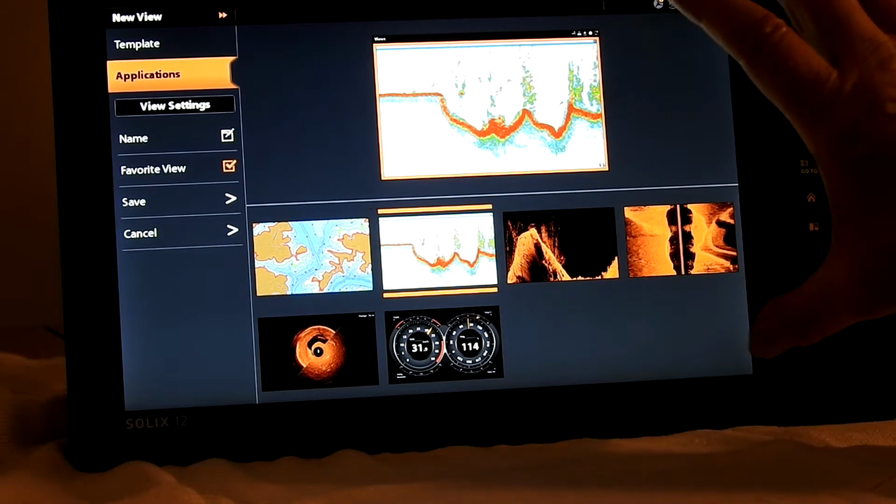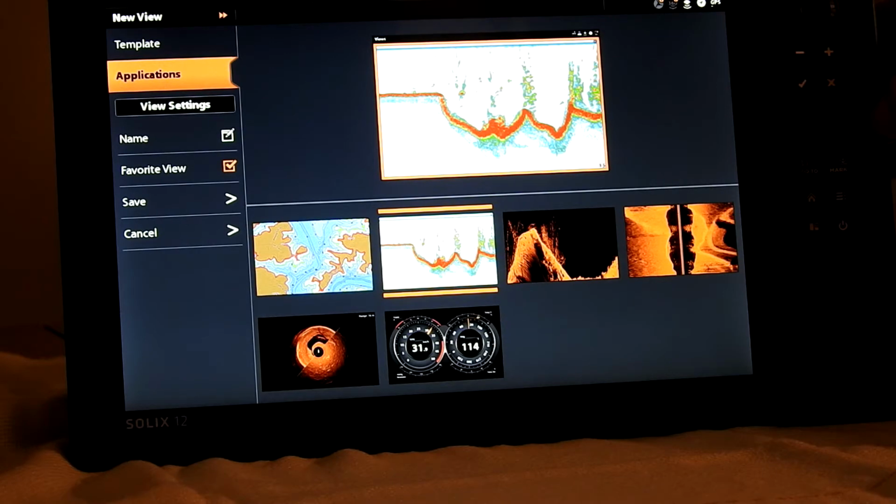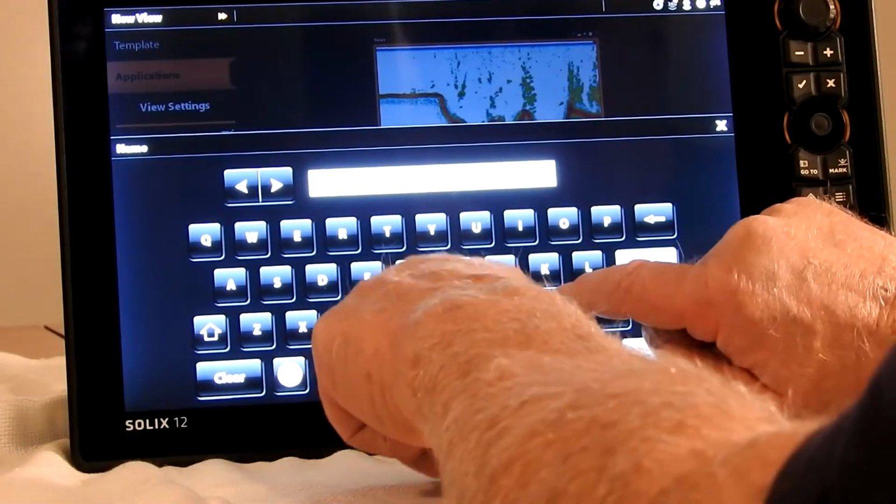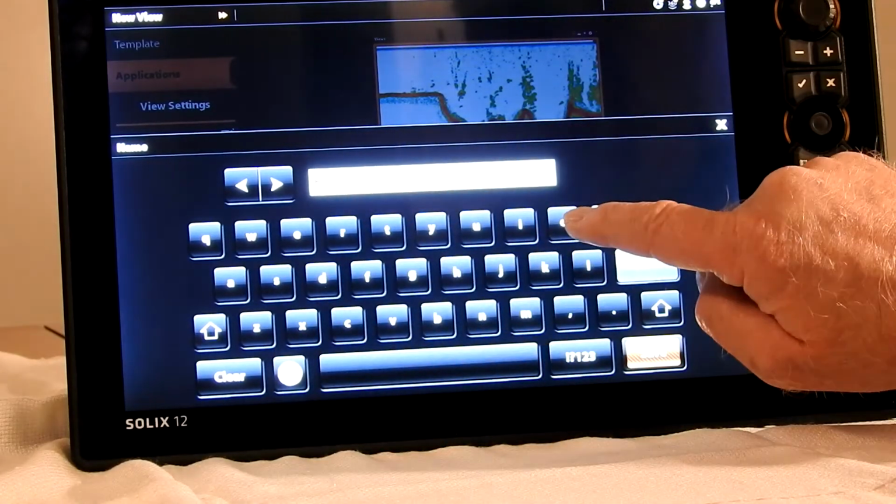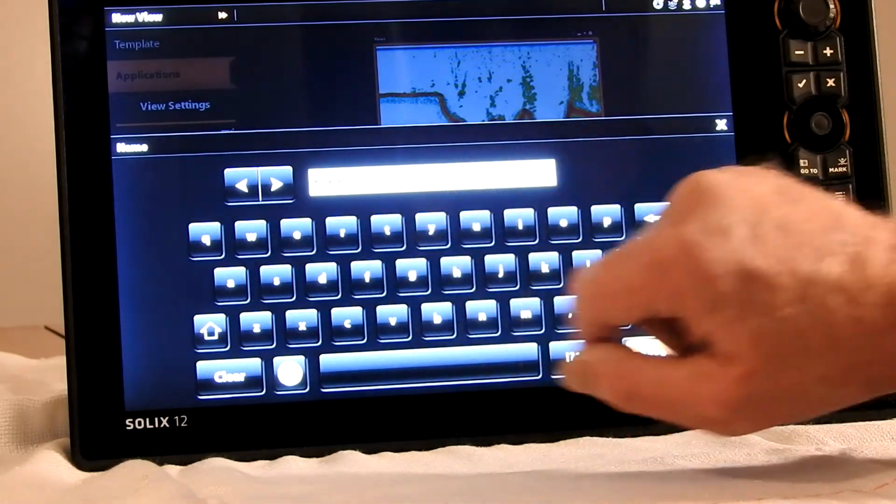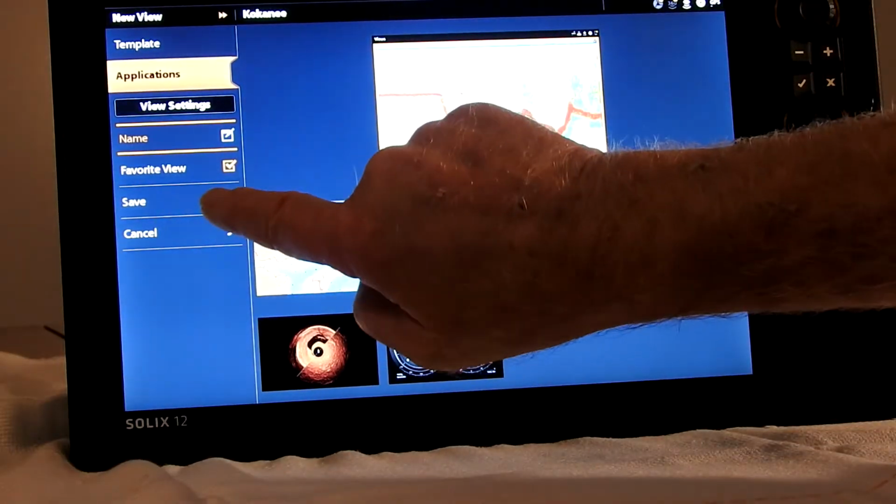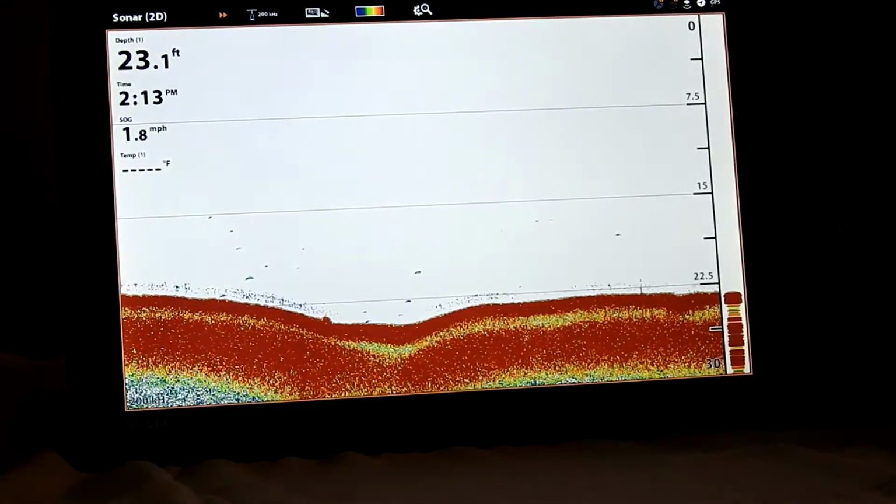And we have templates for all kinds of different views. But this one here will just do. And so we have to come over here. We'll name it. We can give it a name of just Kokanee. That's close enough. Then we hit save. We have to come up here and hit save again. And so now we have it. And there it is.